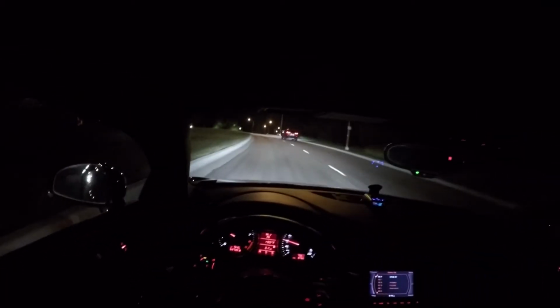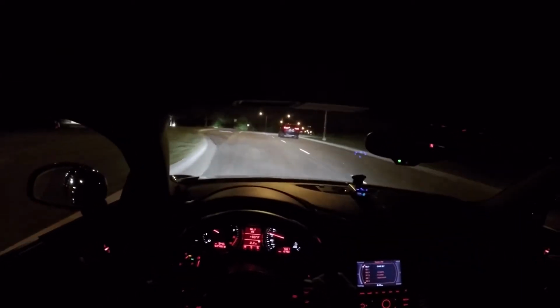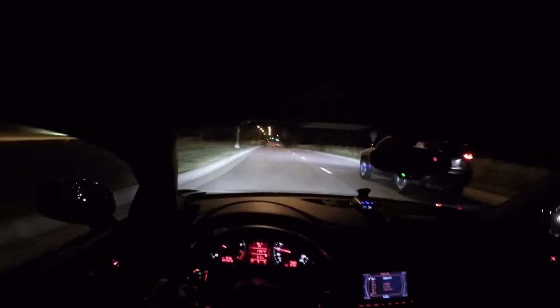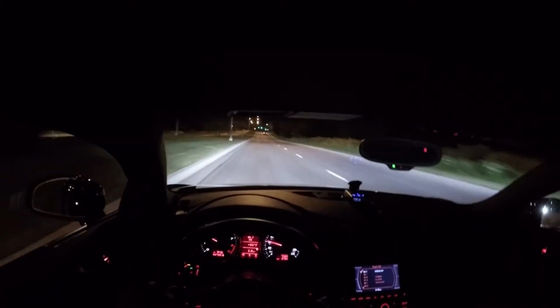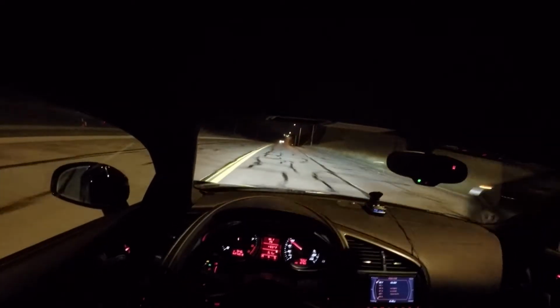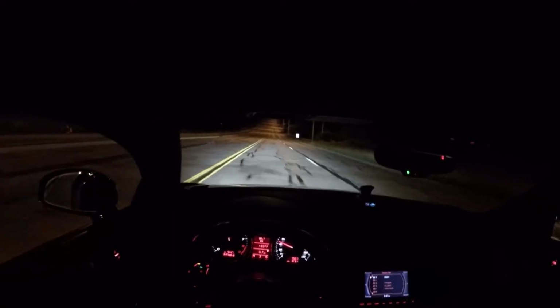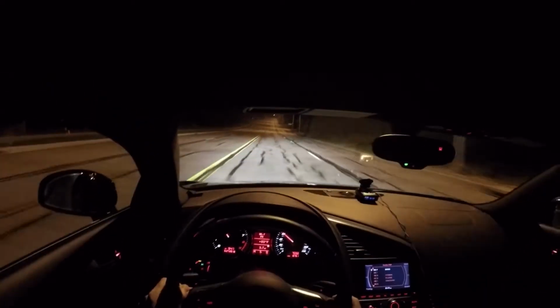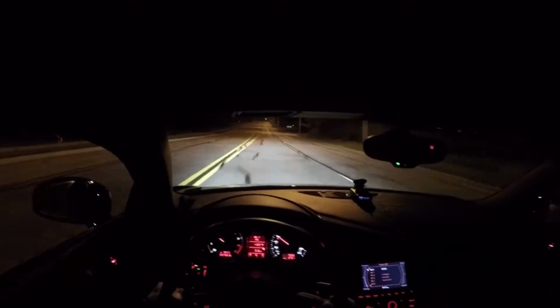But I just love the car. I love everything about it. I've just truly fallen in love with it, and I see the appeal. I know it's expensive. I know there's faster cars out there, but at the same time, that's not really what I was looking for. Tell you what, this car is just amazing.